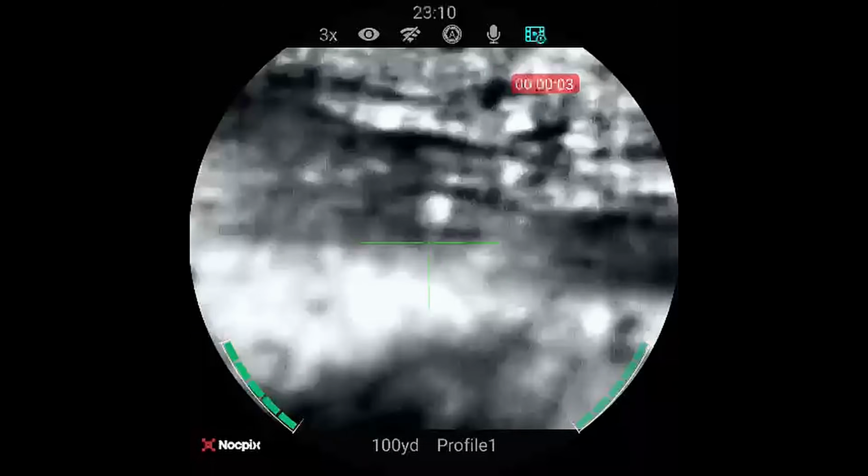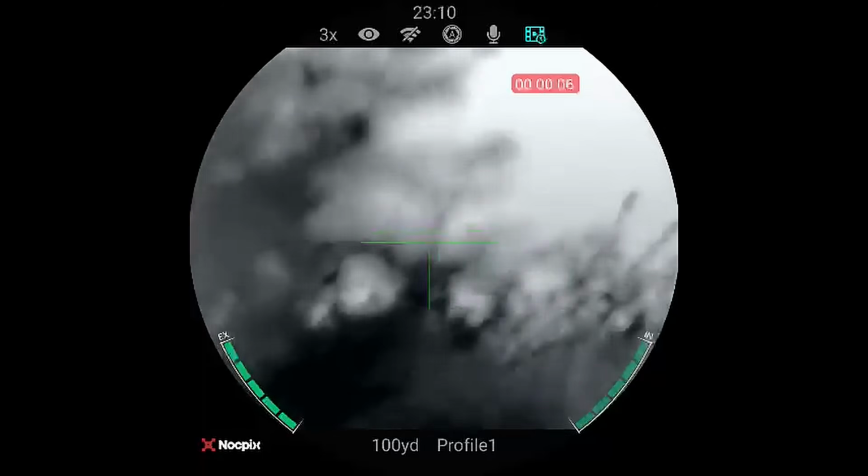Great job, and he shot that with his Tikka T3 semi-custom in 223.